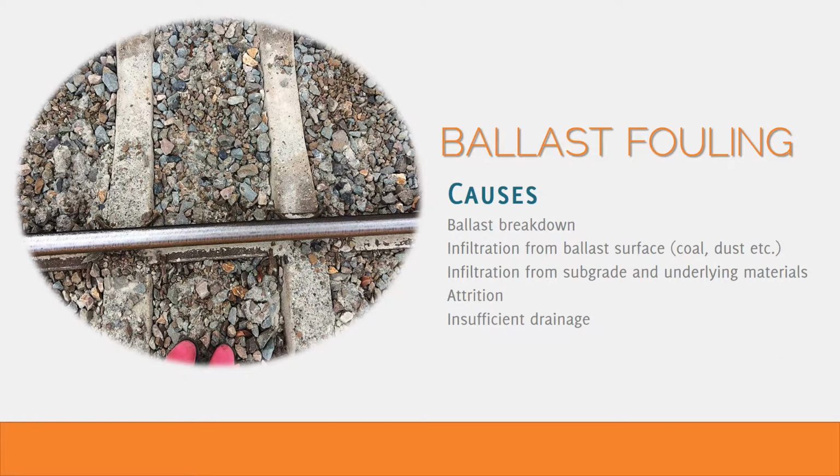While ballast facilitates easy, low-cost maintenance practice, it does have the tendency to deteriorate and become fouled, which causes further maintenance problems. Ballast fouling is when the voids which were initially used for drainage become filled with fines. There are various reasons why ballast may become fouled, including ballast breakdown, infiltration from the surface or subgrade, attrition, or insufficient drainage. Ballast breakdown is caused from a number of contributing factors.